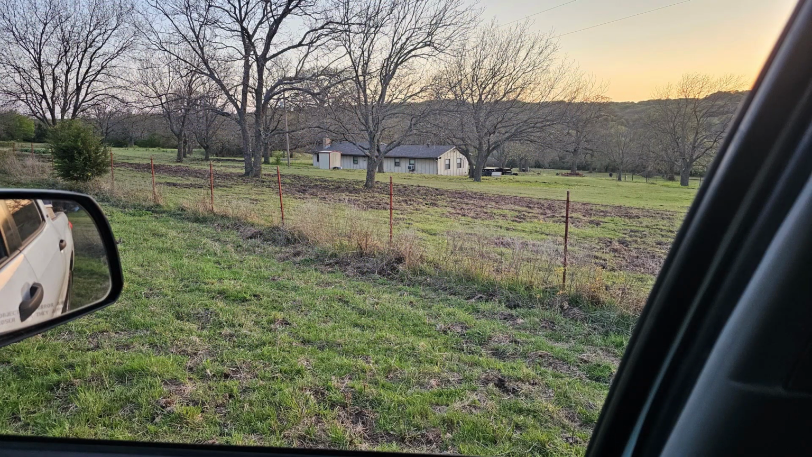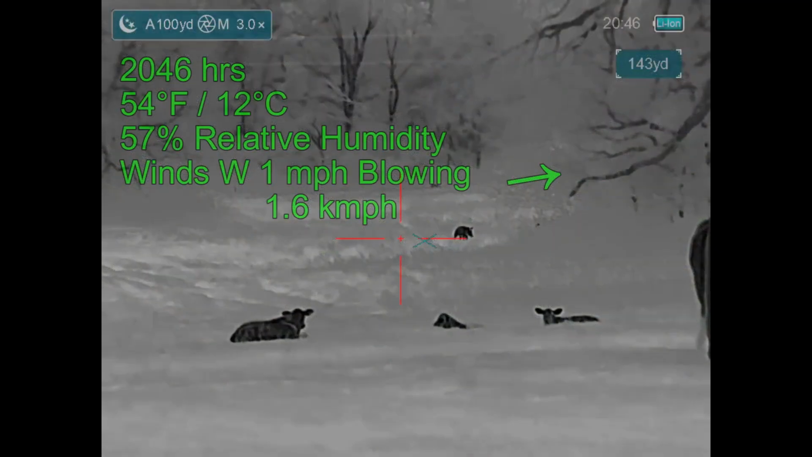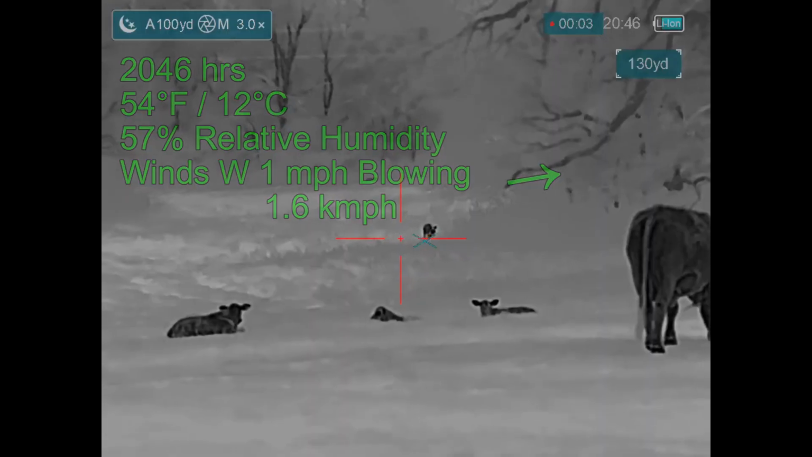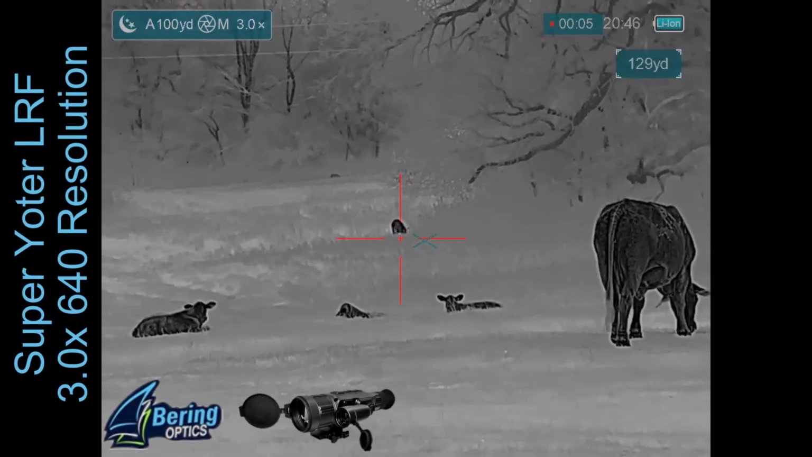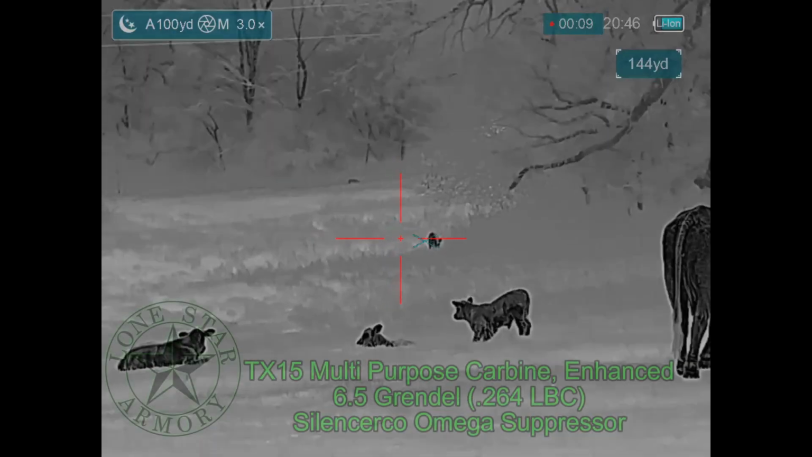And as you can see, these are my pictures from when I arrived on property. I thought I'd be setting up right here, and I expected hogs to be coming from the south, but after a while I figured setting up to the north would probably be a better position for observation. And then the hogs came in from the north, which is not what I expected. The rest of the hogs are behind the trees off to the right. There were 3 or 4 of them.